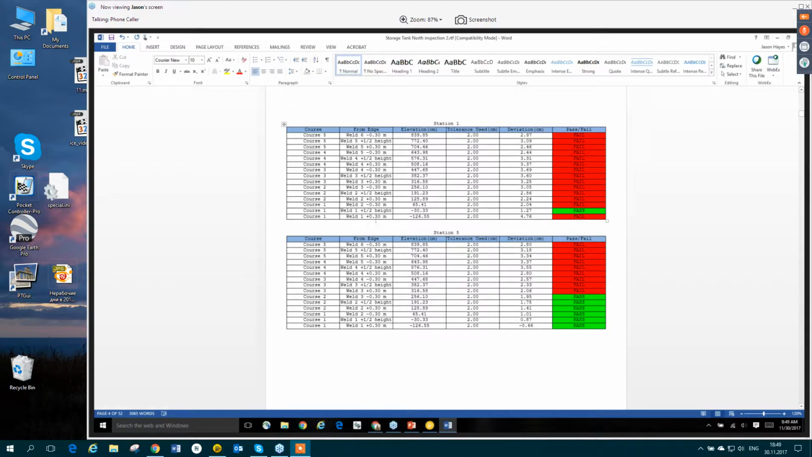Then we'll see the height of the measurement that was taken. We'll see the elevation as well. And then we'll see the tolerances we set, how much deviation there really was, and whether it passed or failed. So this first one was actually pretty bad.